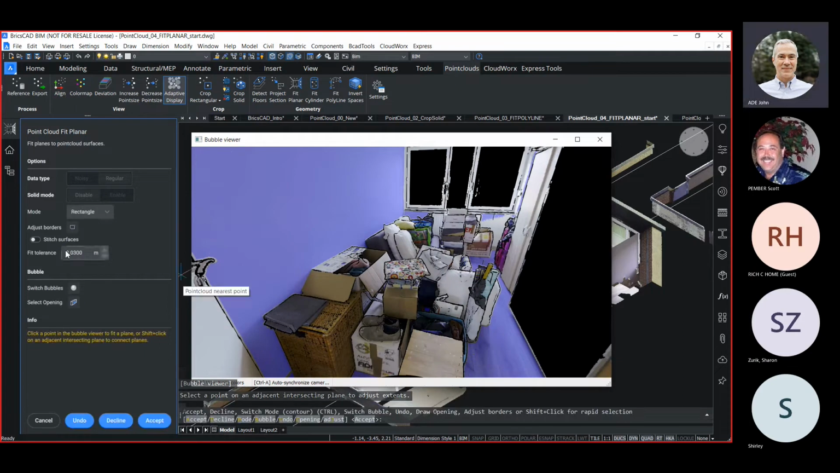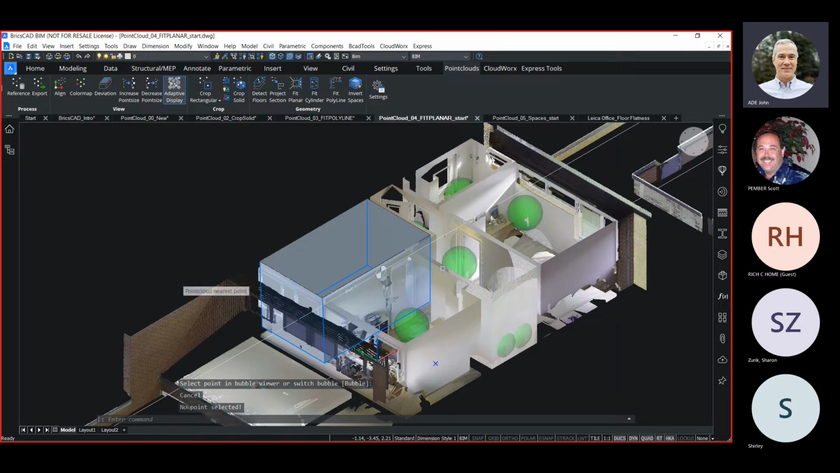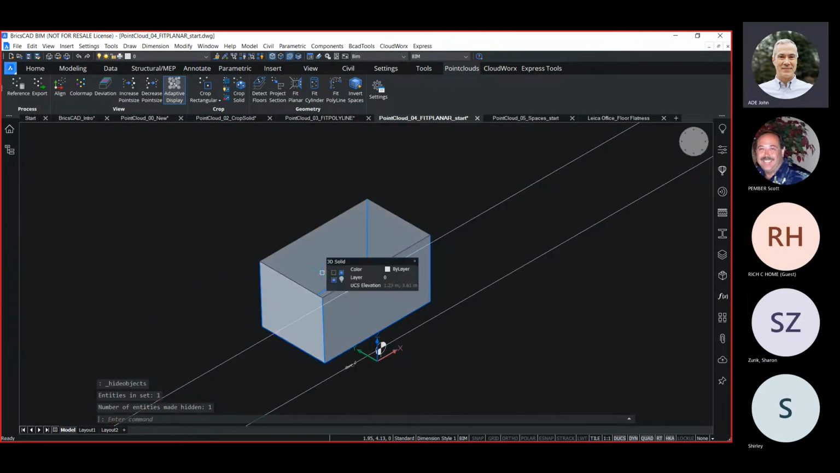Now, before we accept them, we have another option over here called Stitch Surfaces. What this will do is create a solid out of these surfaces. It'll stitch them together, enclose them, and create a solid out of them. The advantage of the solid is that it now represents the boundary, if you will, or the limits of that room, which would then be surrounded by walls on the vertical surfaces, floors on the horizontal surfaces, and then ultimately a roof on whatever's at the top.